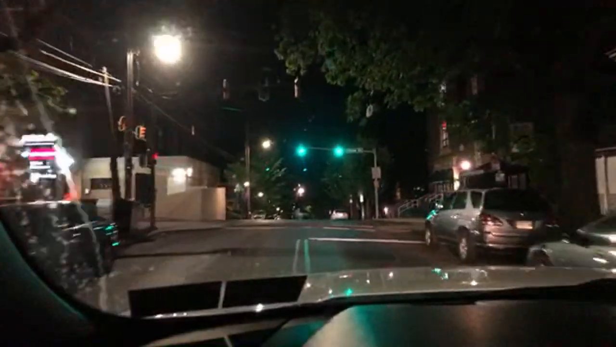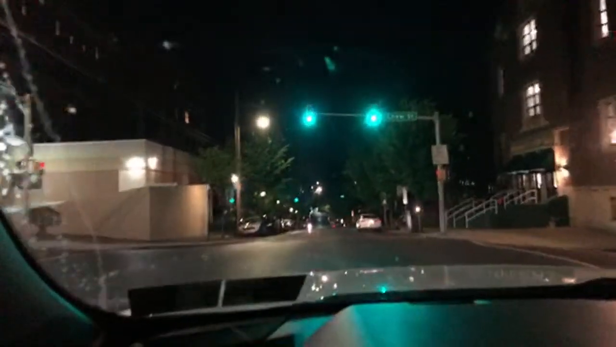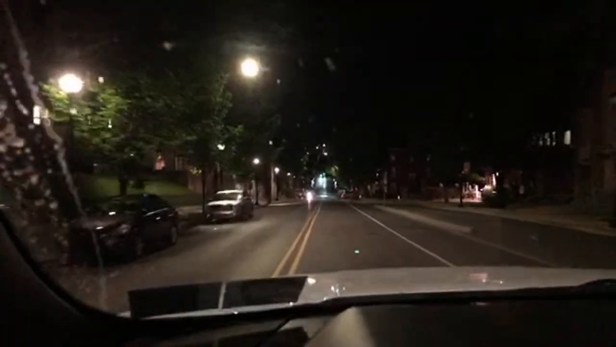That's a good way to get run over. Oh, just a lovely intersection to get a stoplight at.